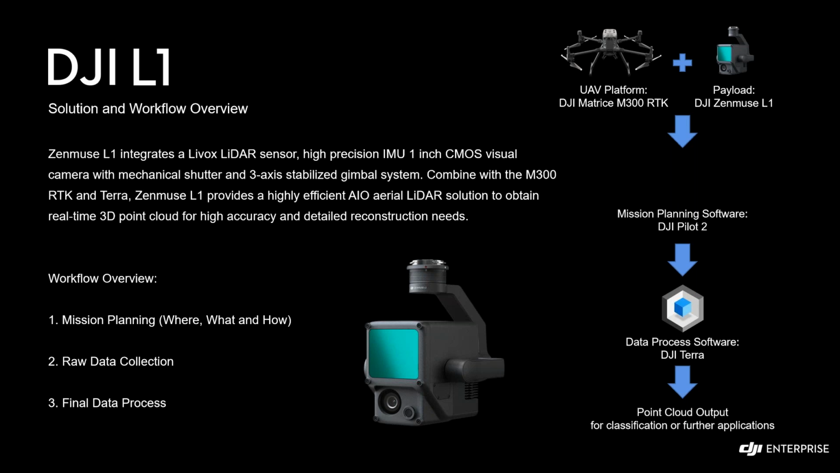So the user will simply need to select L1 as the output sensor, and the Pilot 2 will generate the mission autonomously and fly the drone autonomously to collect that data.